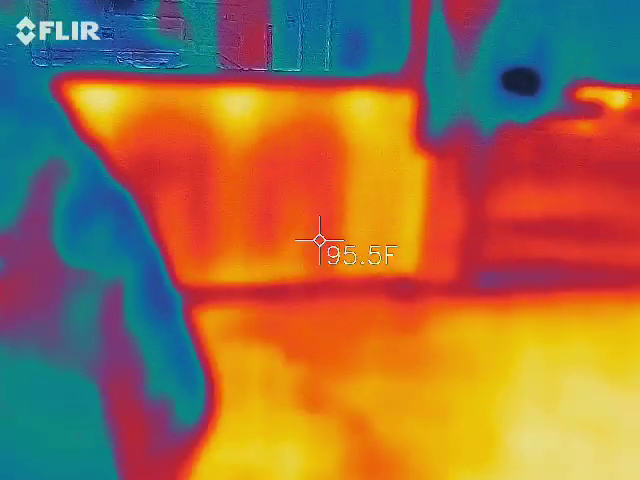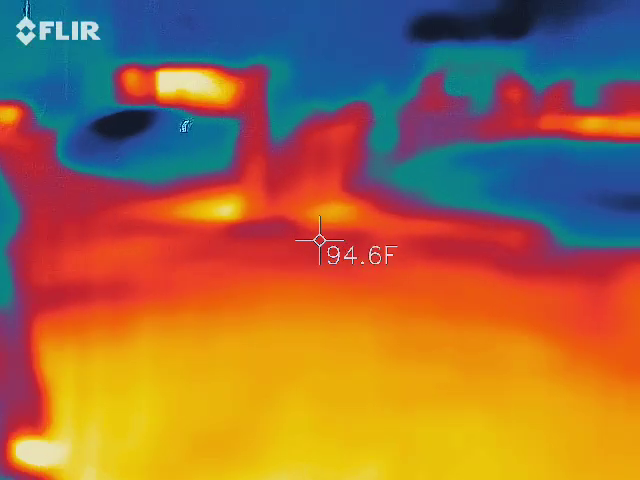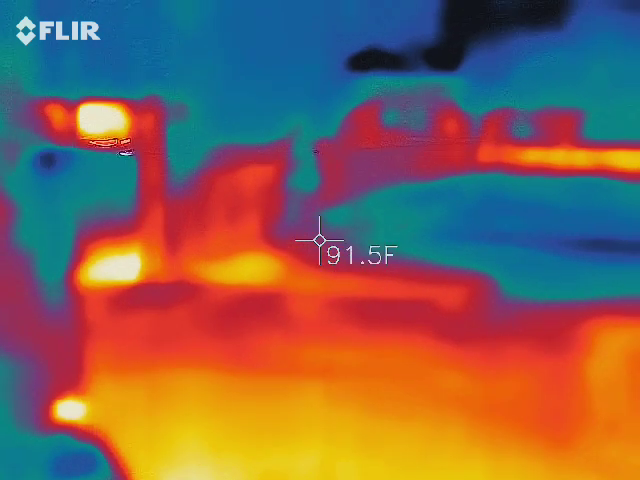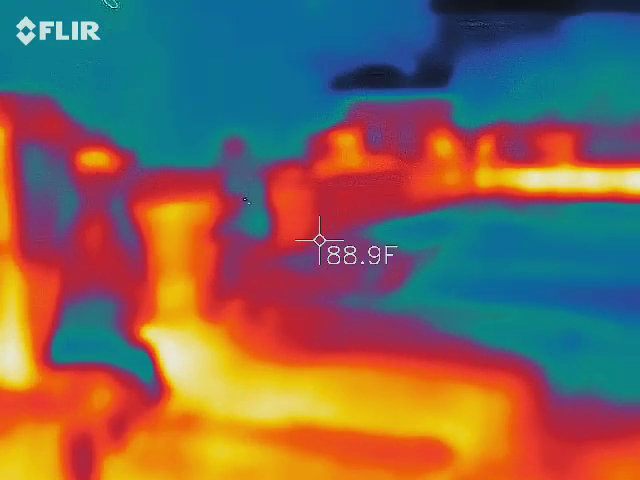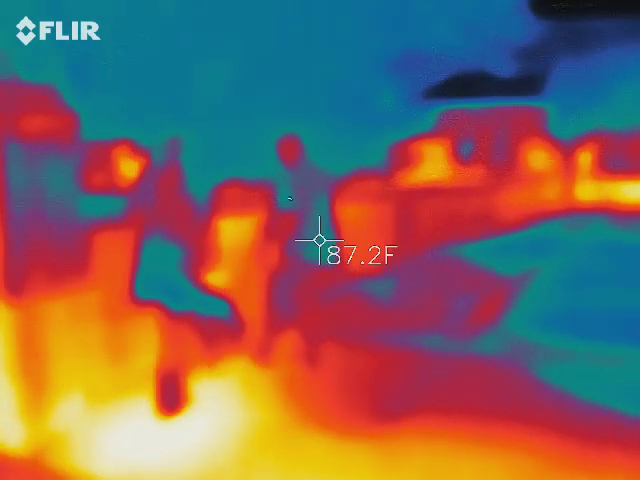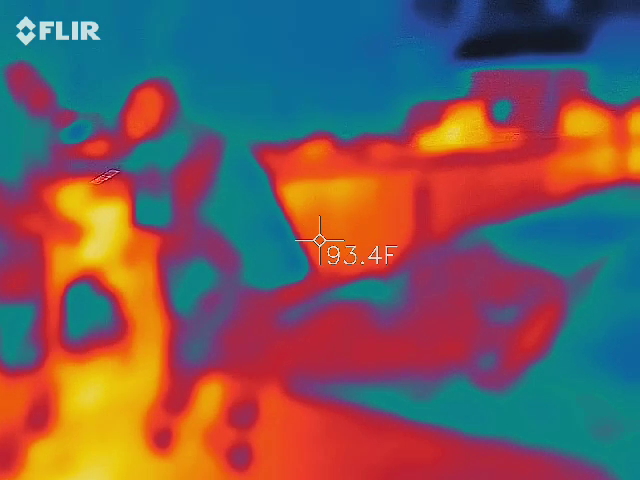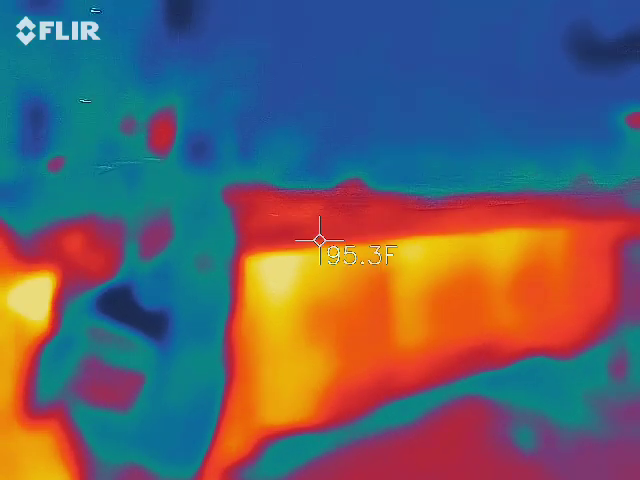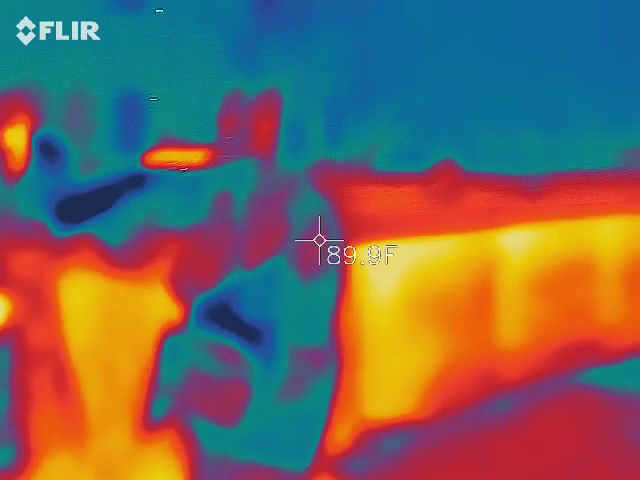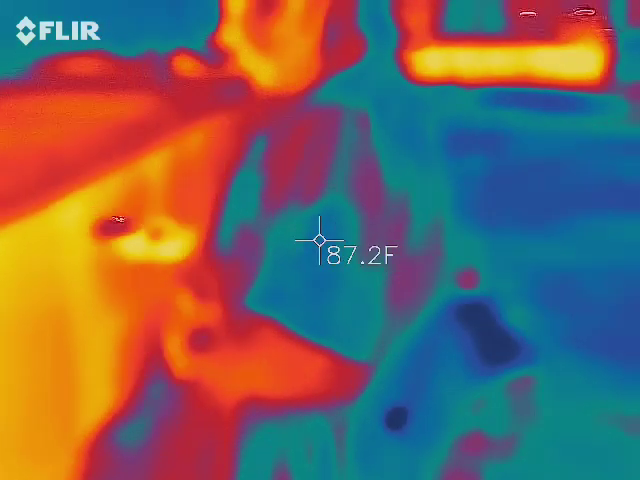She takes off, doesn't she? How old were you when you passed on?